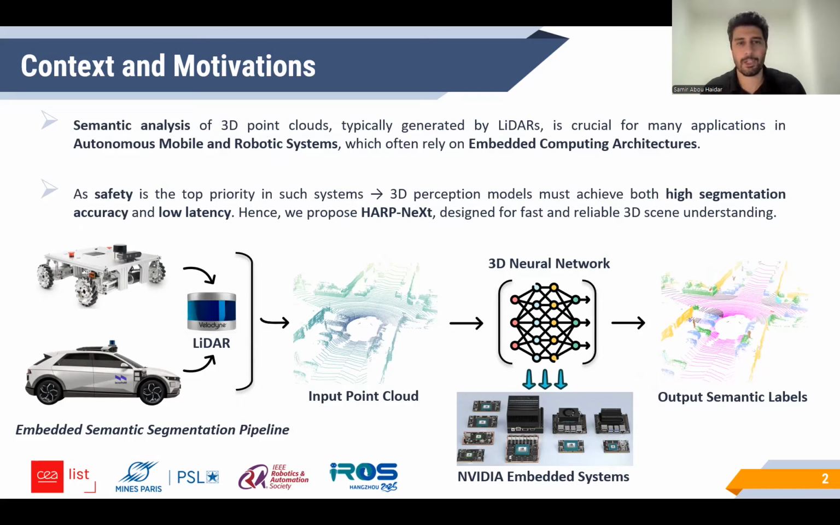Additionally, as safety is top priority in such systems, it is required that 3D perception models achieve both high segmentation accuracy and low latency. However, existing state-of-the-art 3D semantic segmentation methods were not designed nor tailored for deployment on embedded systems. Therefore, we propose HARP-NeXt, a lightweight network that is designed for fast and reliable 3D scene understanding.